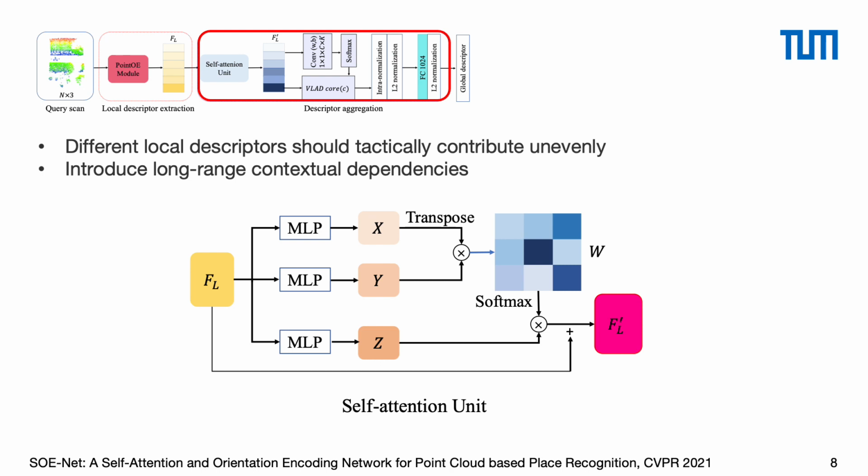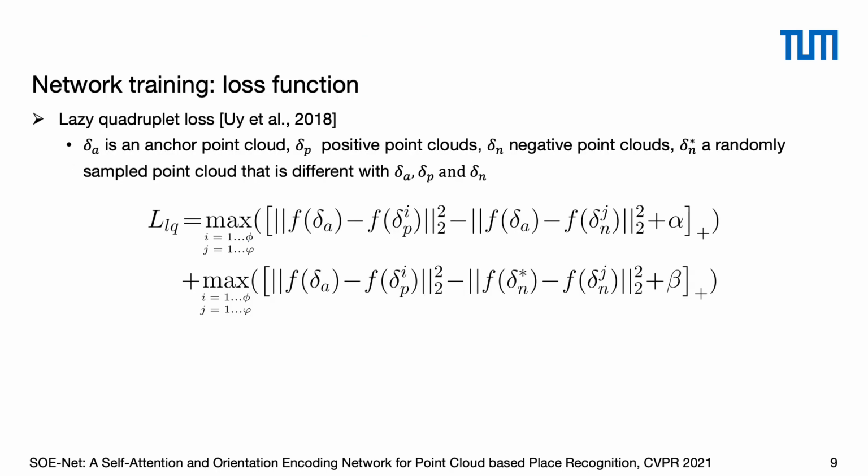When aggregated into a global descriptor, we notice that different local descriptors should technically contribute unevenly. So we develop a self-attention unit to introduce long-range contextual dependencies, encoding the spatial relationships of the local descriptors for weighting. To train the global descriptor, all previous methods adopt lazy quadruplet loss.